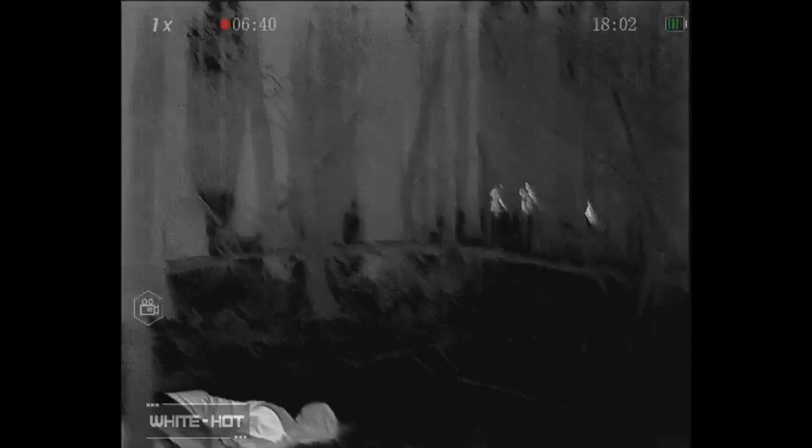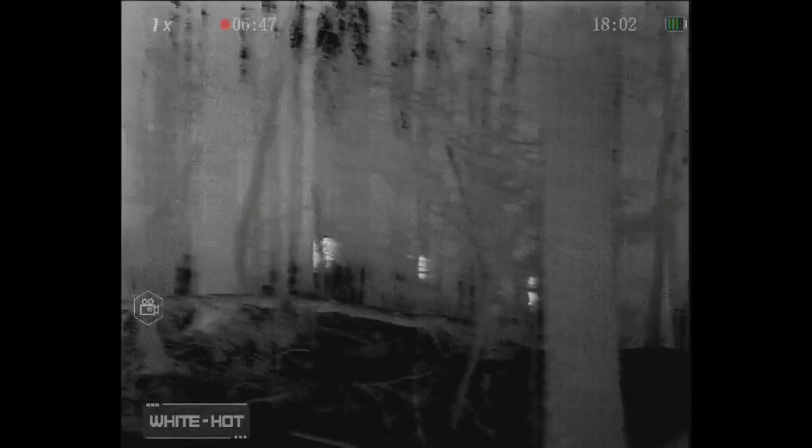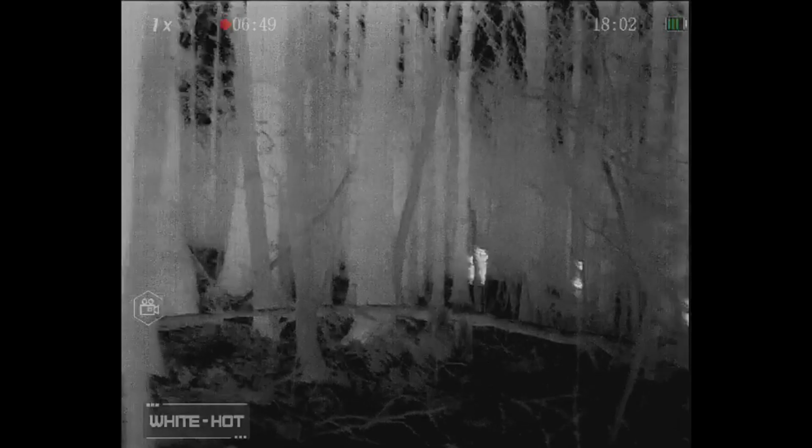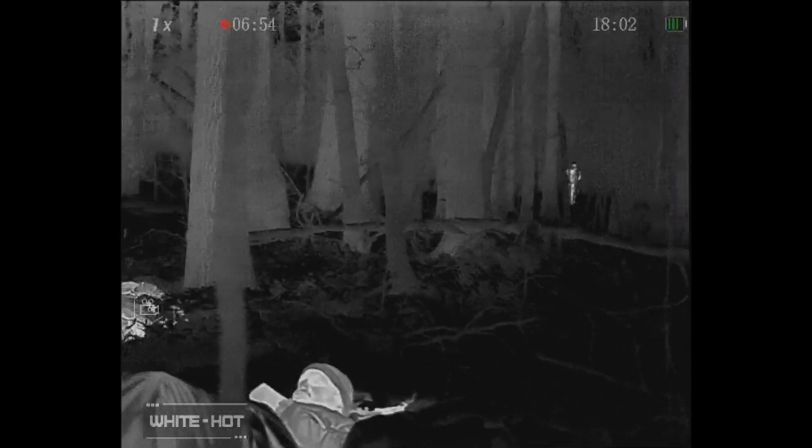And you'll see I start yelling at Bravo team, support by fire team way back there. I'm like, "Get your asses up here. Come sweep the objective." Now, Bravo team starts bringing it up. Again, most of these guys unsupported by nods. This again takes some time just getting them.